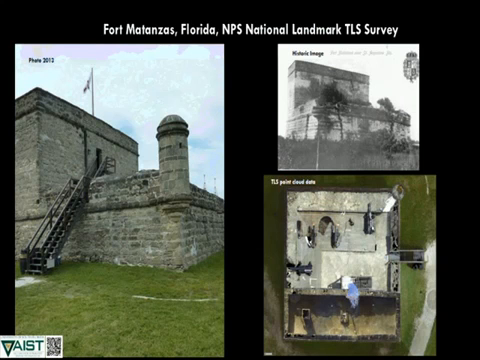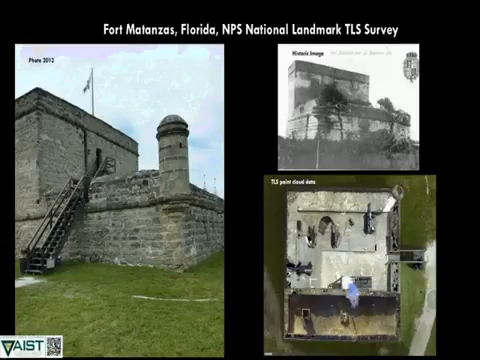So the first project I'll go through is Fort Matanzas, right here in our backyard in Florida. Fort Matanzas is a national landmark site that quite literally has issues of falling apart and constant repair needs. The site is made out of a really fragile resource, with imperiled mortars and binding textures that have to be considered for management purposes, and we're losing a lot of these fragile mortar areas.